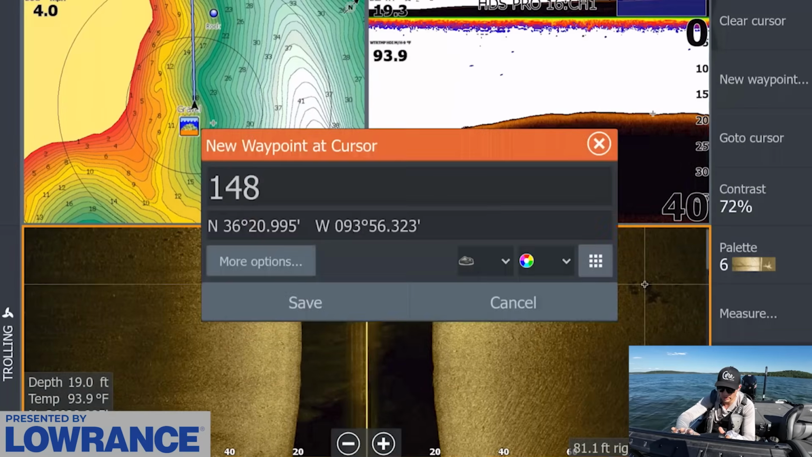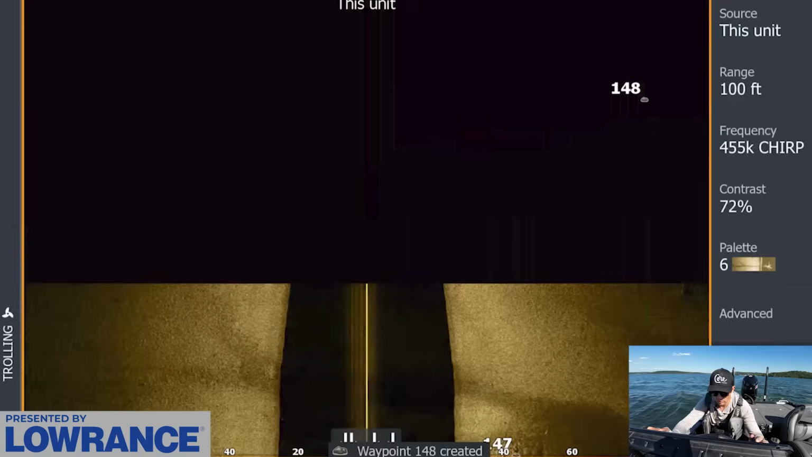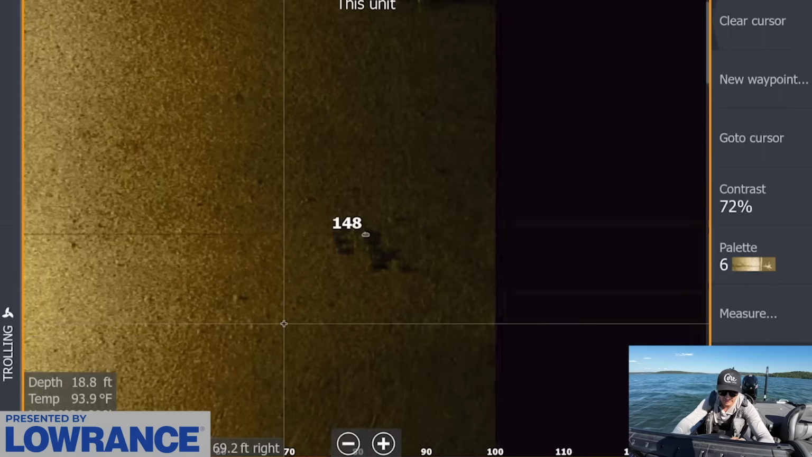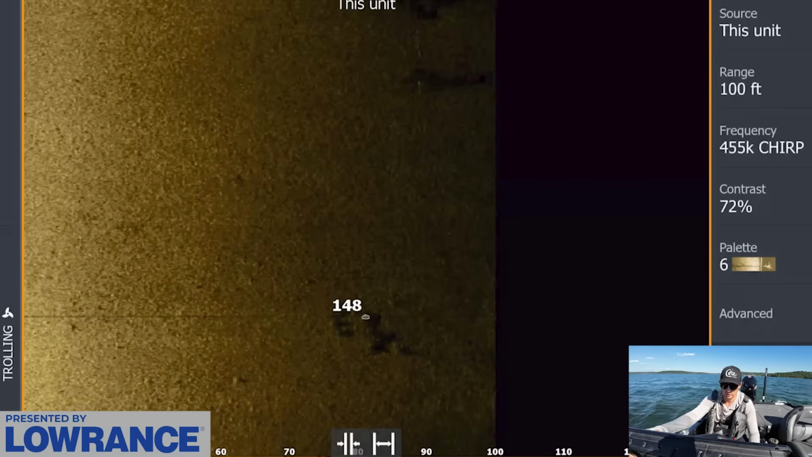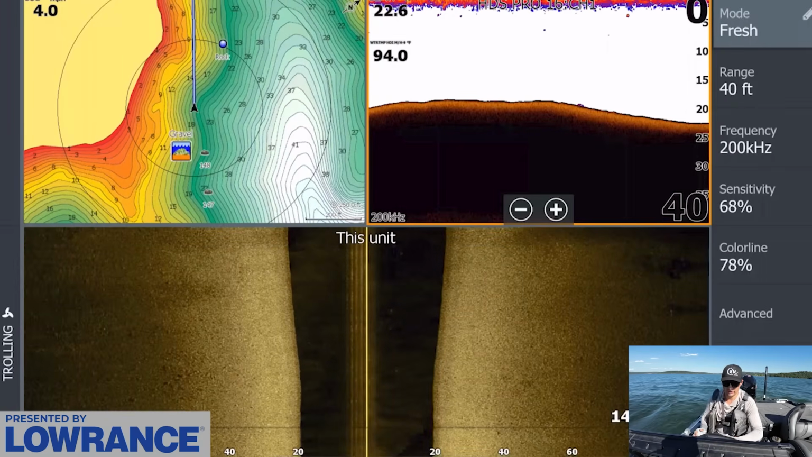That might be a little bit too deep, I don't know, but we're going to save that over there. There's a little rocky spot over here. It's kind of hard to see, but it's right in there. So we'll look at that. We're going to just mark all this stuff.